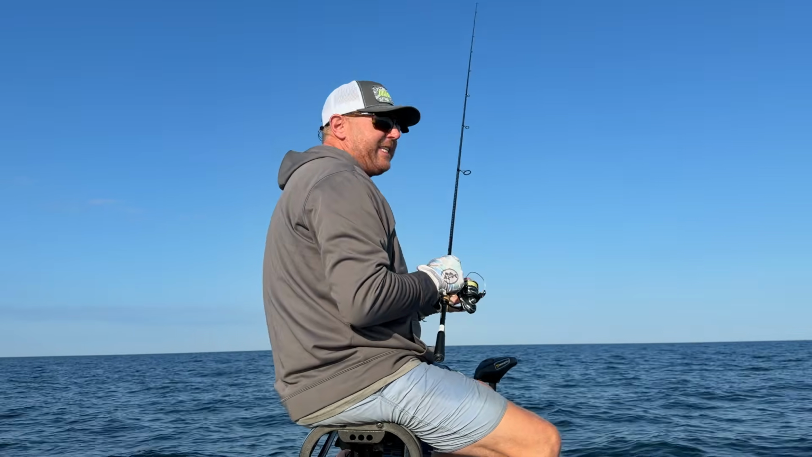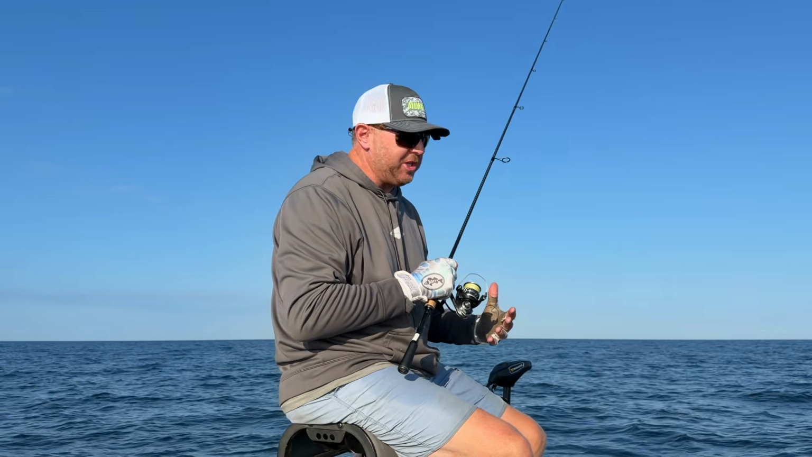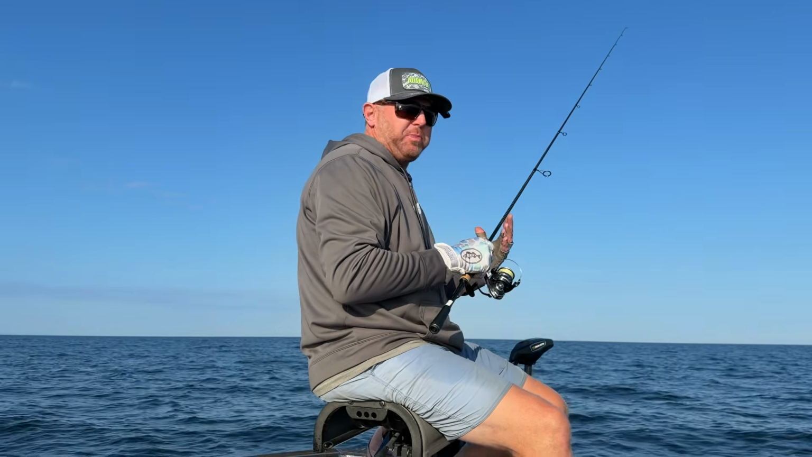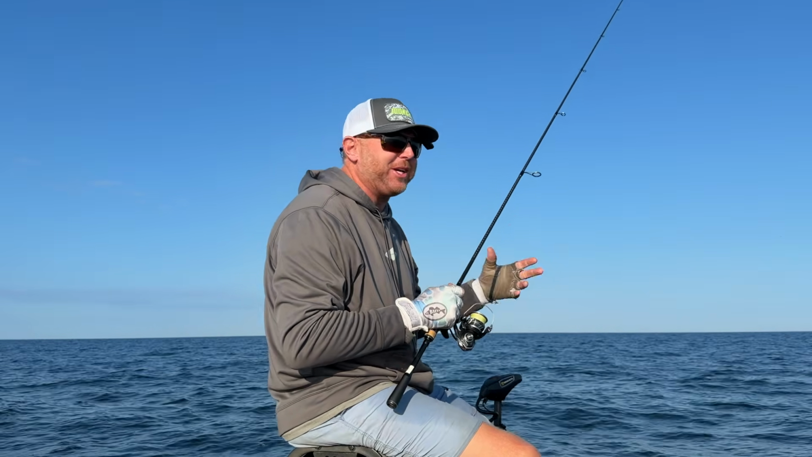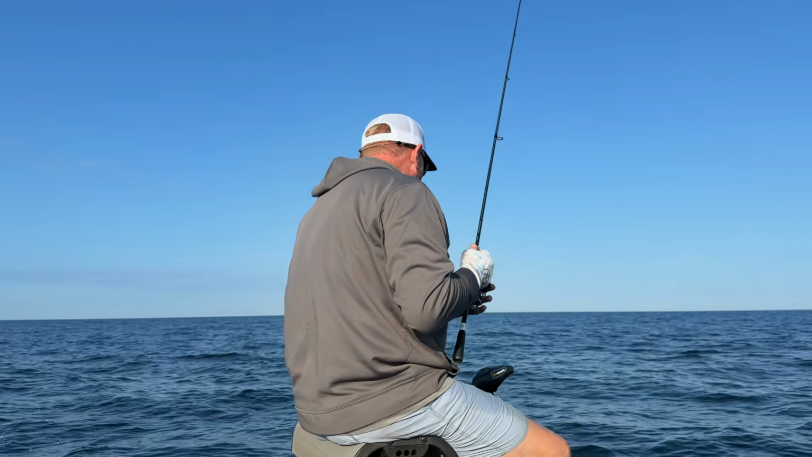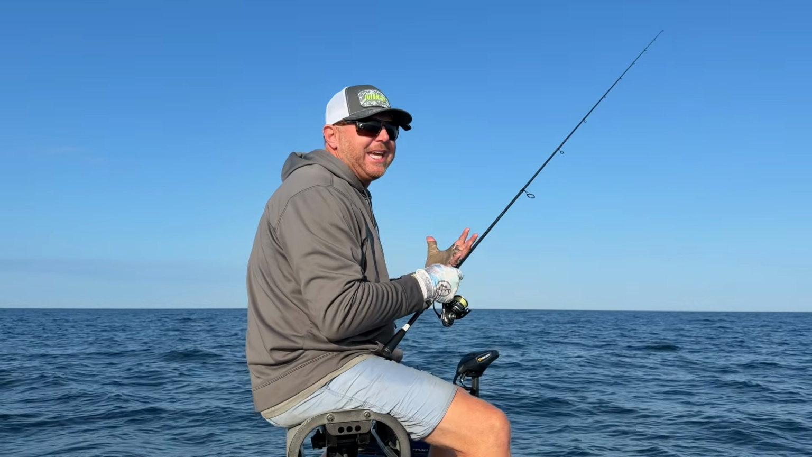Another quick tip is cadence. And cadence meaning, just like in a football game, when they're going to spike the ball or go ahead and snap the ball to get a Josh Allen throw that quick 6, is the motion in which you are retrieving your bait to get that fish engaged.